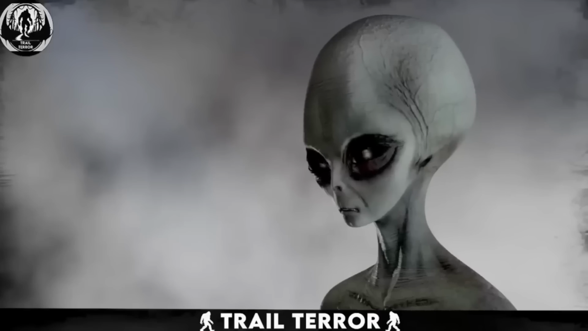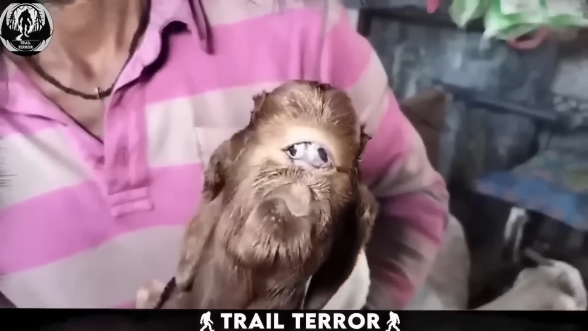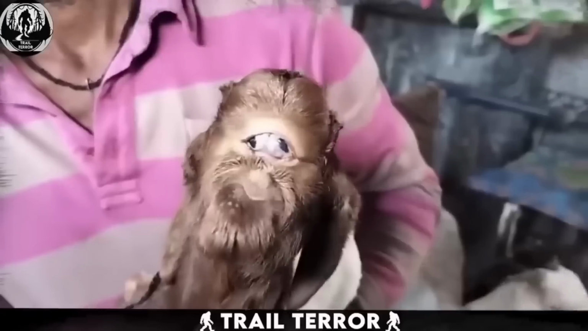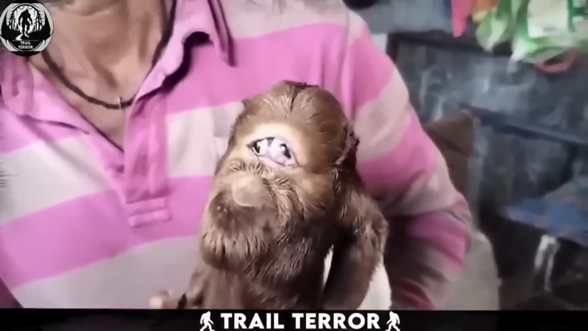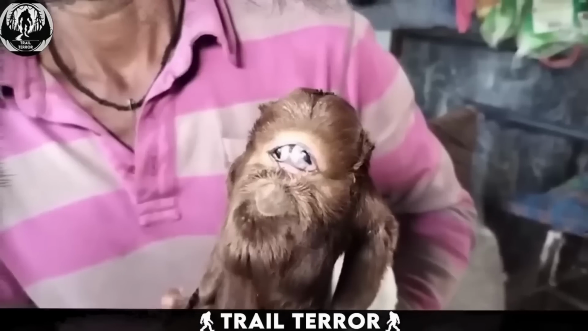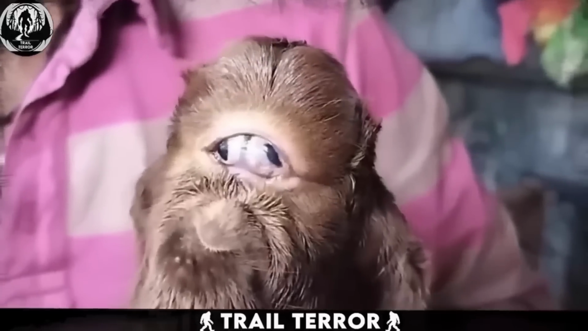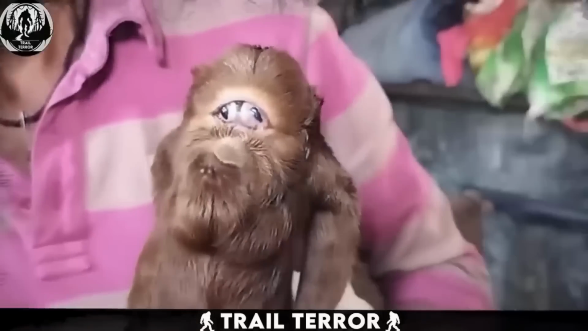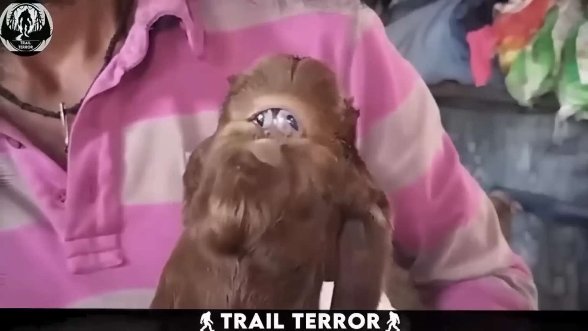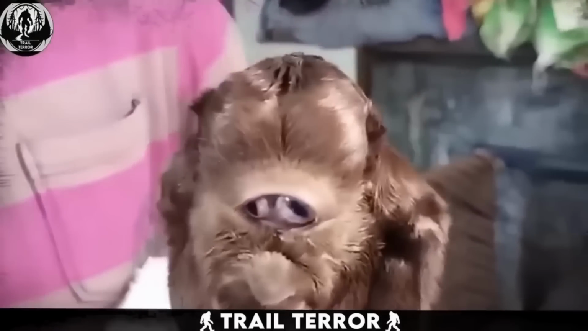Every creature on this planet is unique, but perhaps none more so than the bizarre black goat born in Sultanpur, India. Its resemblance to ancient Greek mythology is uncanny. In this brief clip, you witnessed a goat born with a condition known as cyclopia, resulting in facial deformities. Instead of two distinct eyes, this goat's eyes are fused together, creating one large eye in the middle of its face. This striking feature gives the goat the appearance of a mythical creature from ancient tales.